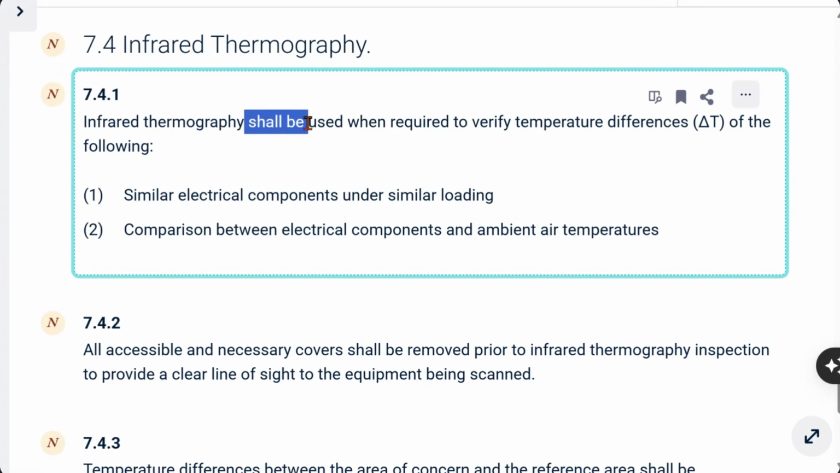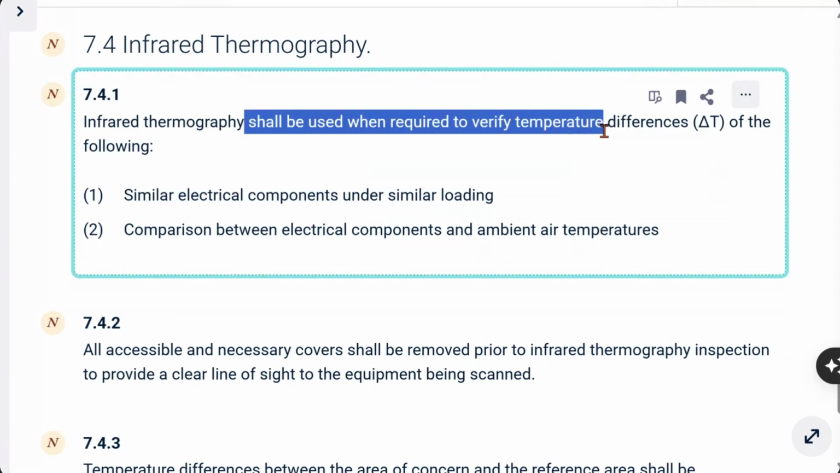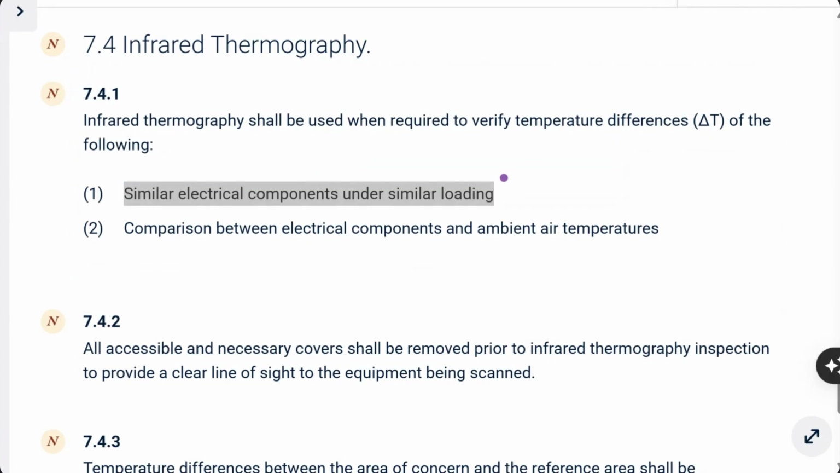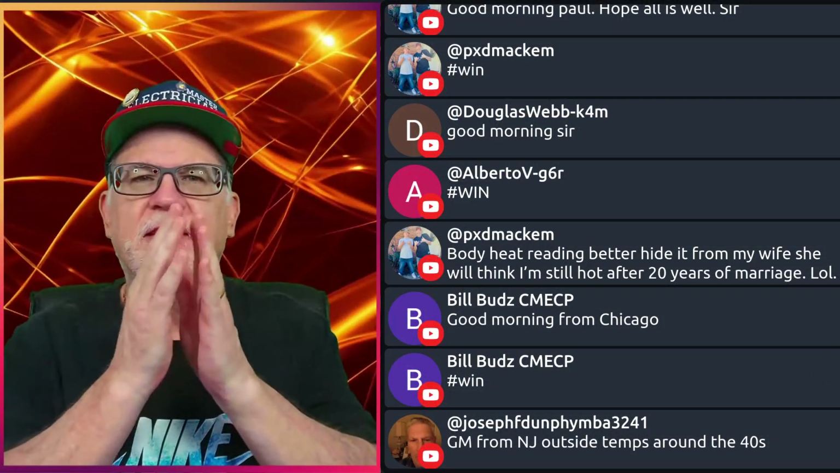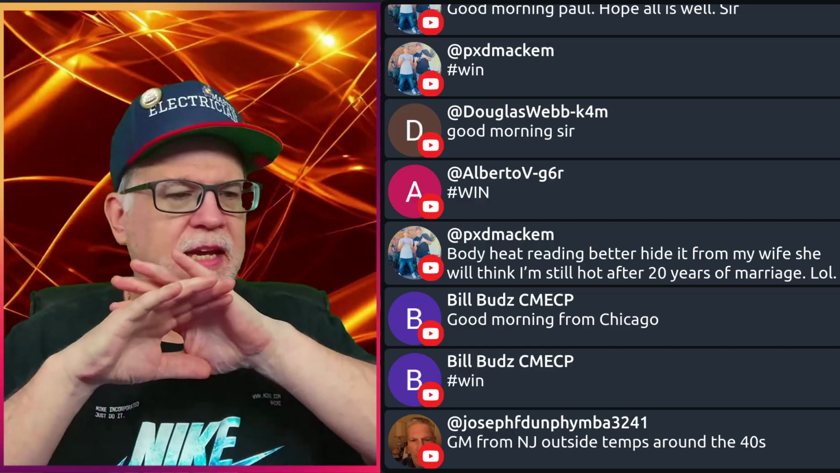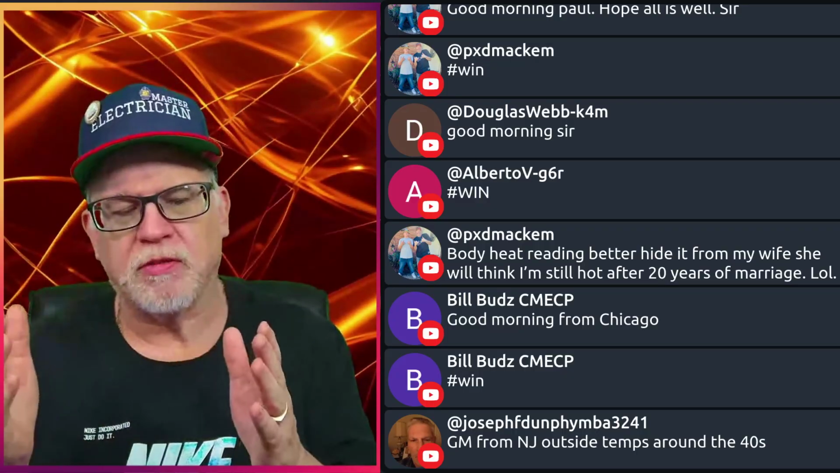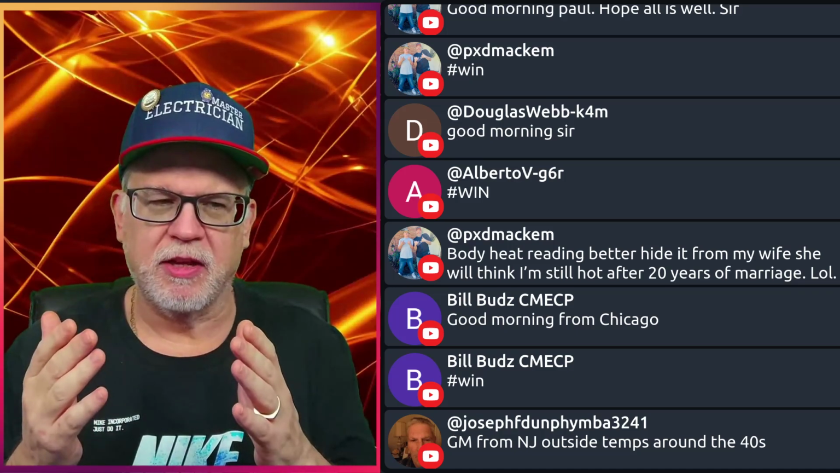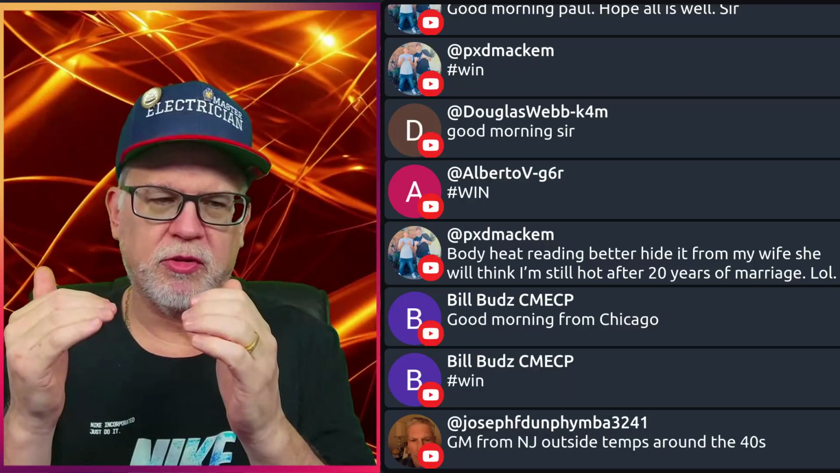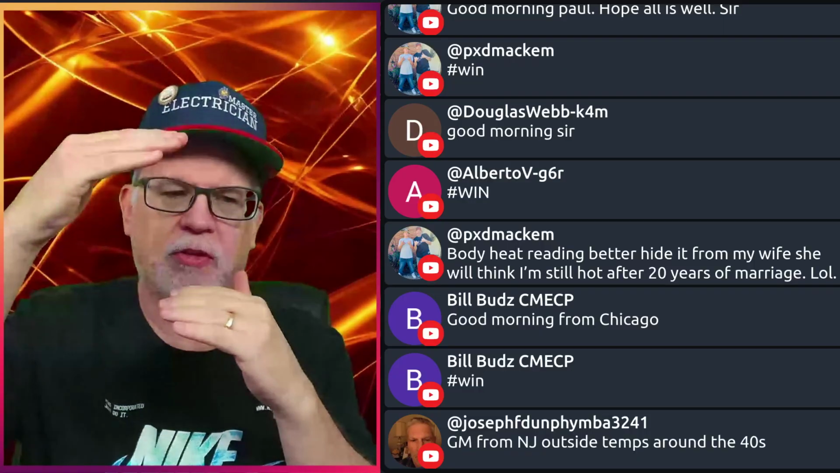It says shall be used when required to verify temperature differences. Okay. That's your delta T of the following. Number one, similar electrical components under similar loading. So this is an example where you're going to be taking readings, and I might see three conductors, right? And one is giving off a lot more than its mutual components. Maybe it's a three-phase system, it's supposed to be balanced. So we're measuring three different temperatures, three different conductors close to the termination. We're looking to see whether the heat is being transferred down the conductor.